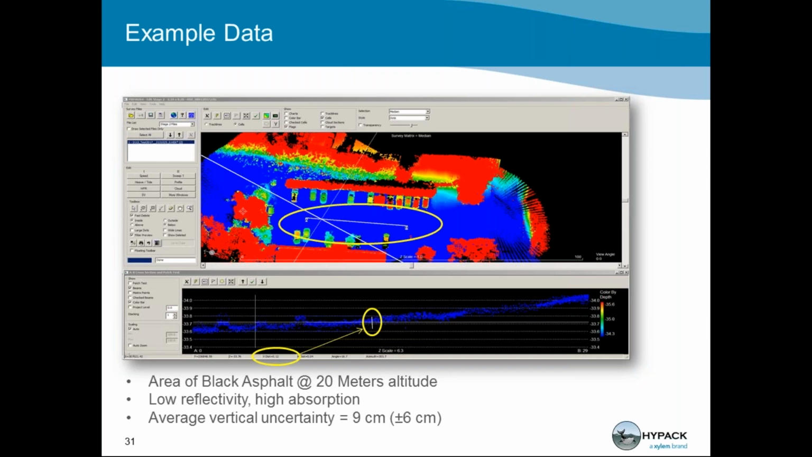In our next slide, on this same test flight, we collected data in a spot adjacent to the soil and grassy area where the last data set was collected. This is collected over black asphalt, same altitude, 20 meters. And asphalt has a low reflectivity, high absorption rate, and this caused the average vertical uncertainty to jump up to 9 centimeters.